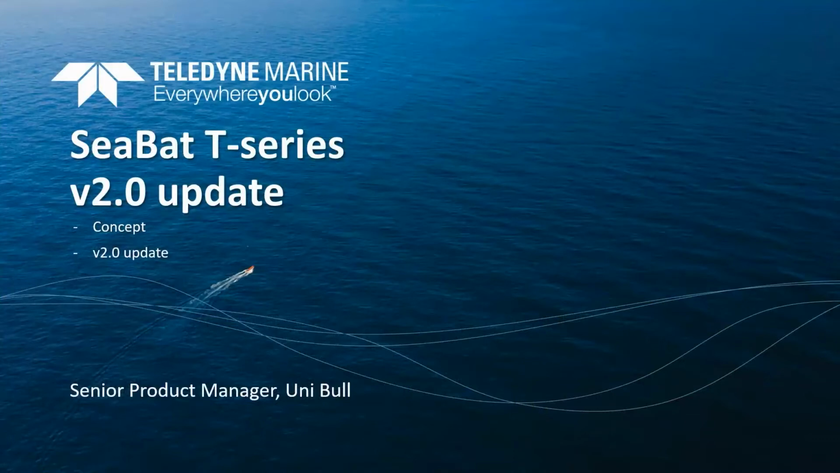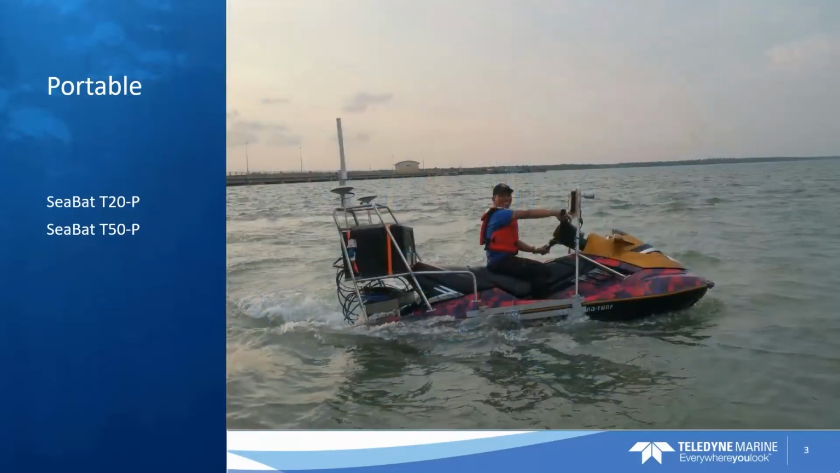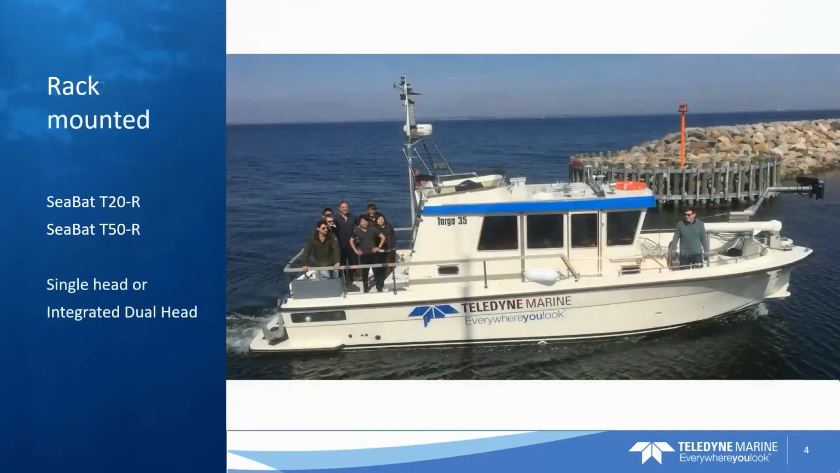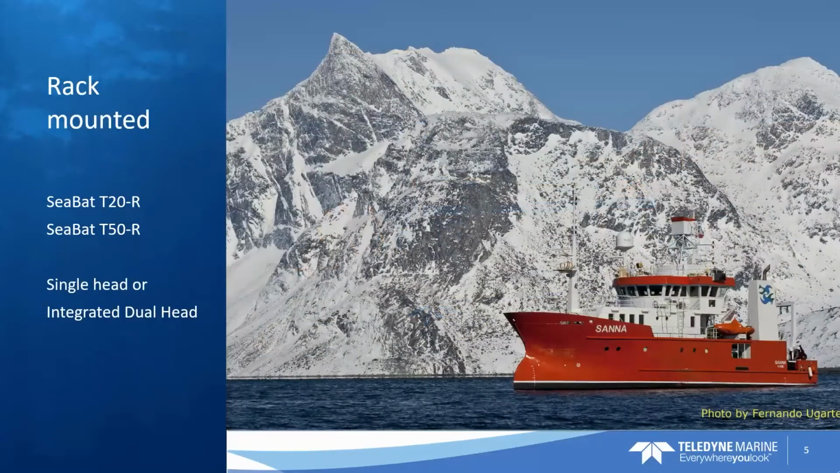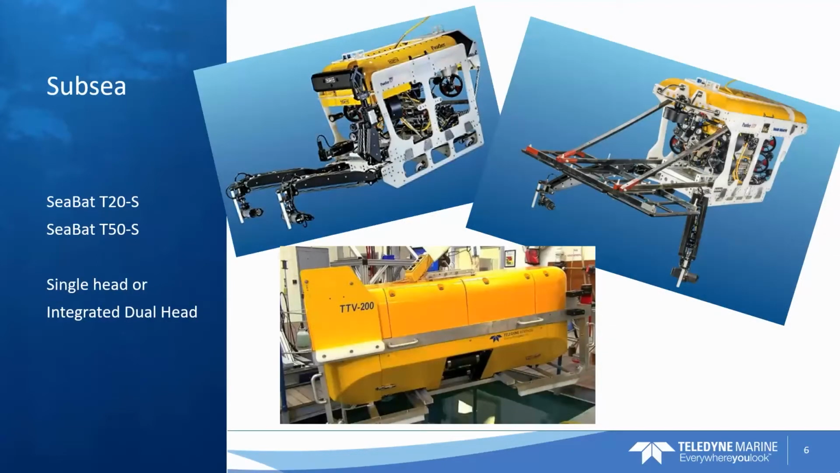With the T-Series version 2 update that we've released a couple of months ago, we've introduced some really nice features. But before I get to that, allow me to introduce you very briefly to the SeaBat T-Series in general. We have three different types of topside. We have a portable, ruggedized and intended for small boat operations, all the way down to small jet skis. We have our rack-mounted solution that we see mostly used on normal survey vessels and scientific research vessels. And then we have our subsea bottle that is obviously for subsea operations, ROVs, AUVs, and deep tows.